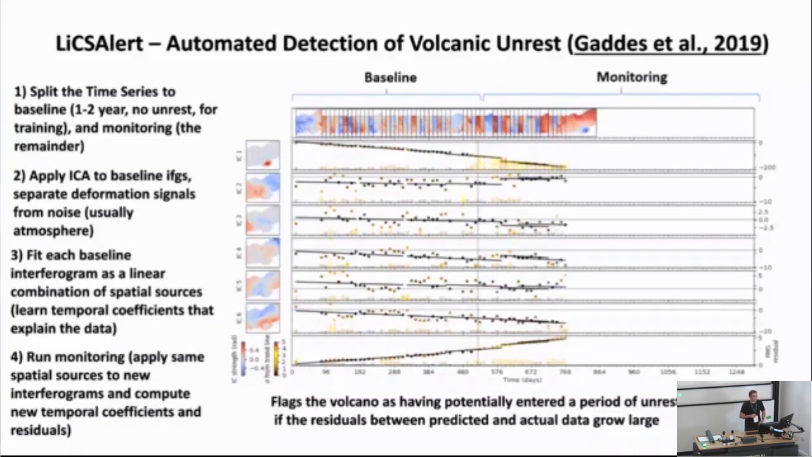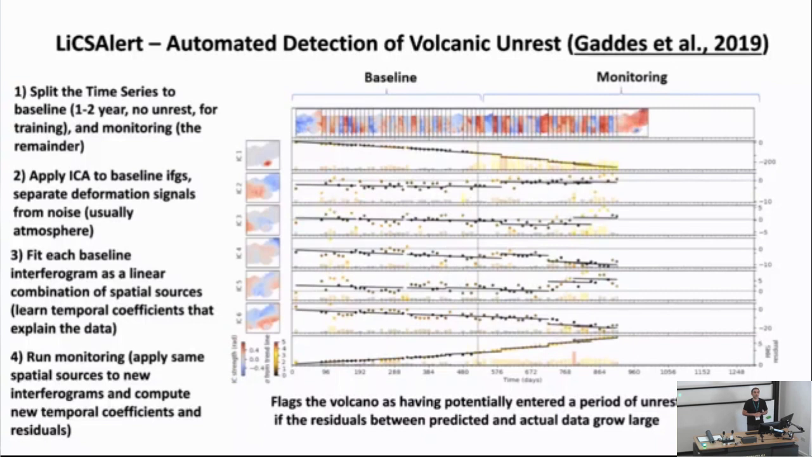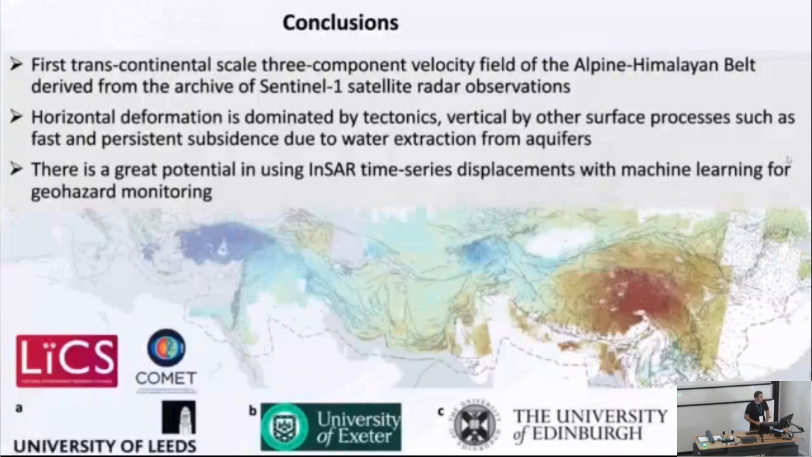So these are just 2 examples. We can see many examples of using machine learning to find anomalies in InSAR time series for different applications. So that was my presentation. I just leave it with some conclusions. I'm happy to take any questions.